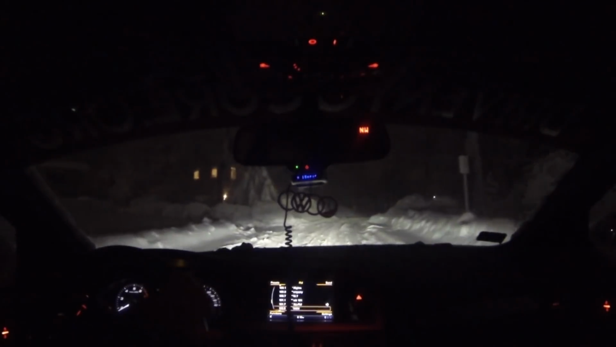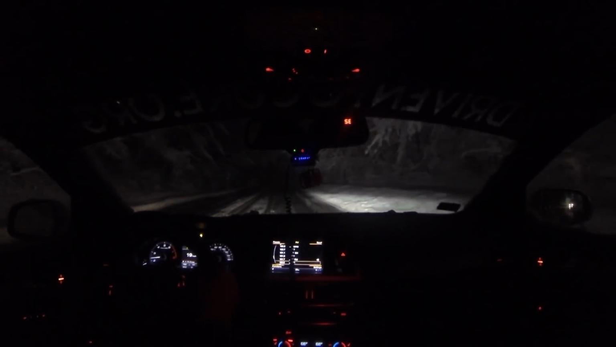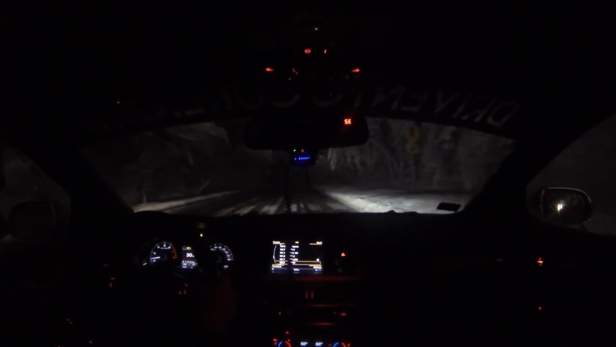My grandfather had a rear-wheel drive Lexus and could not get up this hill in the snow. There were many times that he had to park the car at our house. Look at this. Nice clear road. I have this thing called traction.